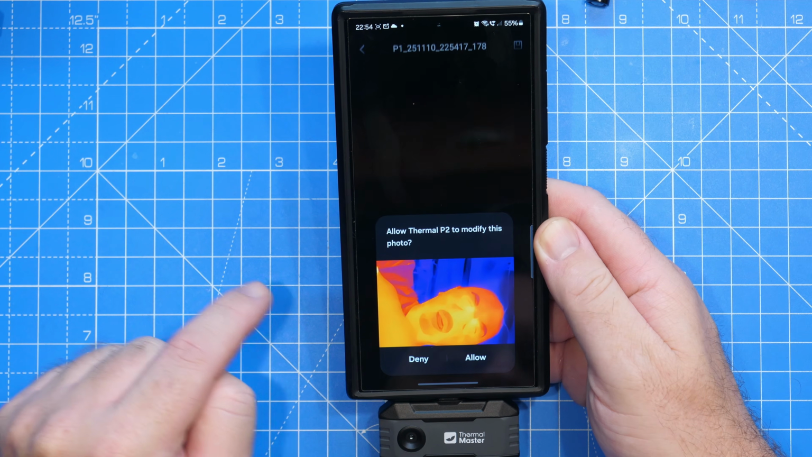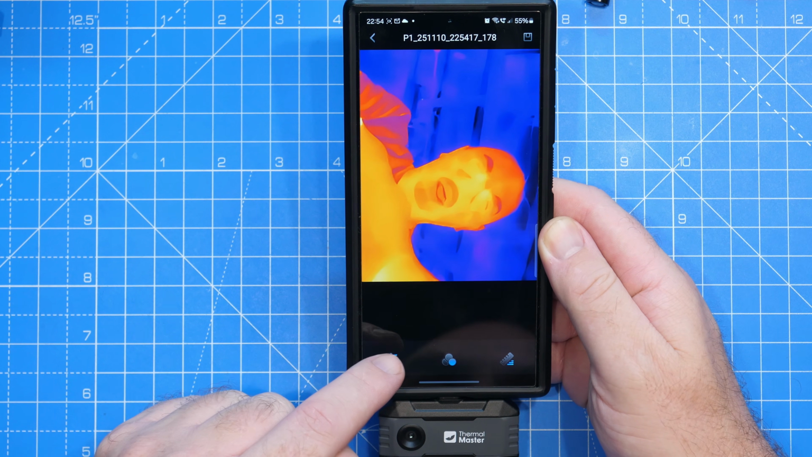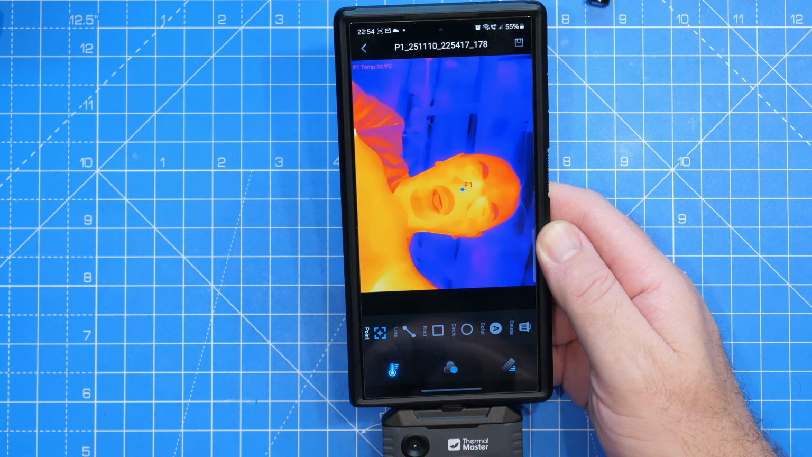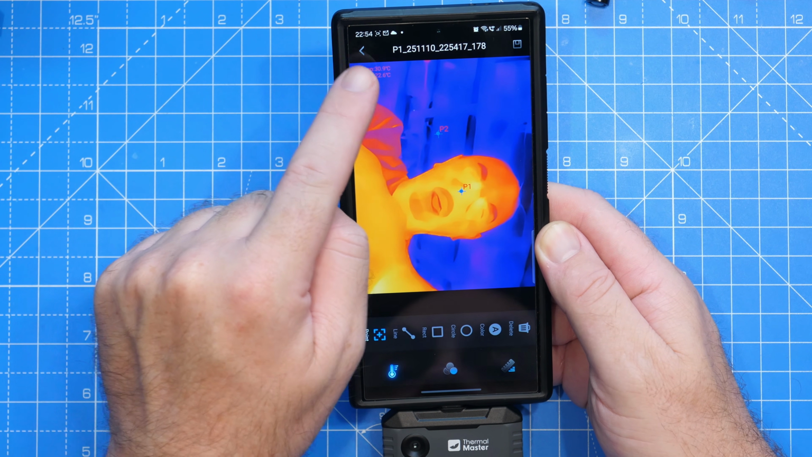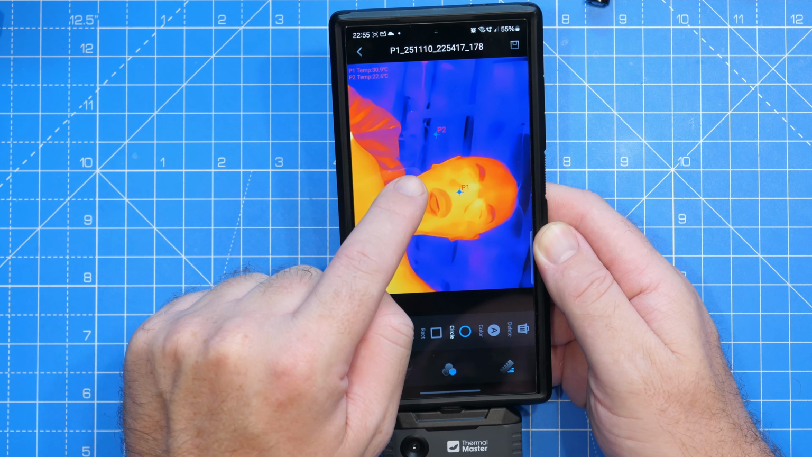If we go into edit, allow, we can then actually interrogate the image from a thermal perspective. So for instance, we can click on it, select a point on the screen, and it will give us the temperature at that point. So I've selected point 1 and 2. You can see point 1 on my nose is 30 degrees, point 2 is 22 degrees. We can then do all of the other options that we had earlier.